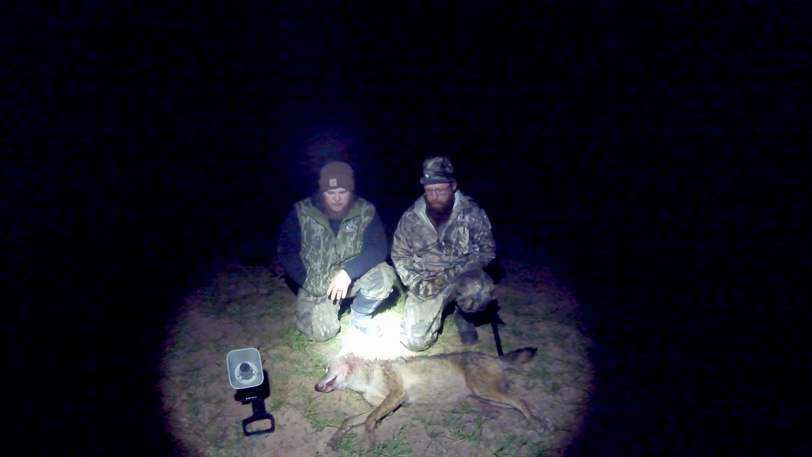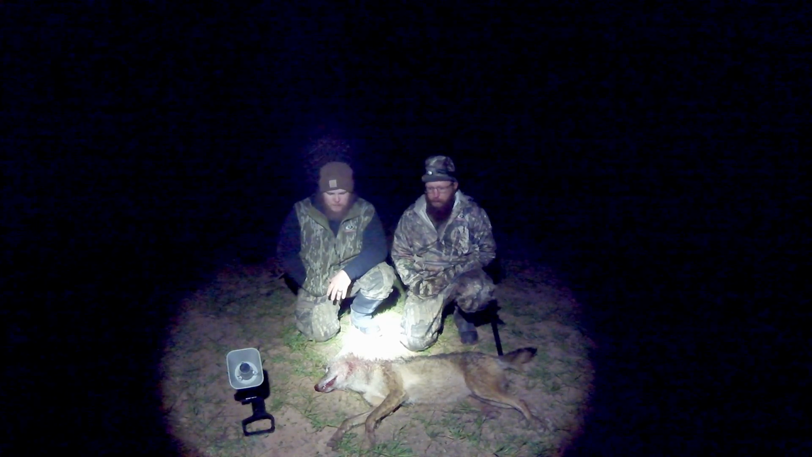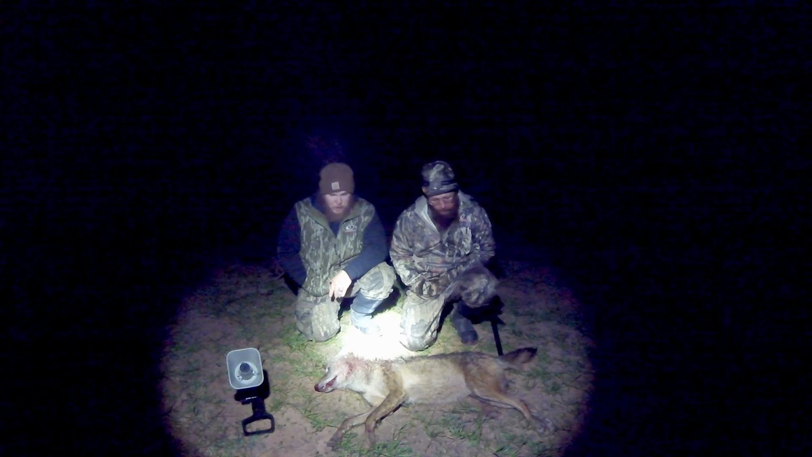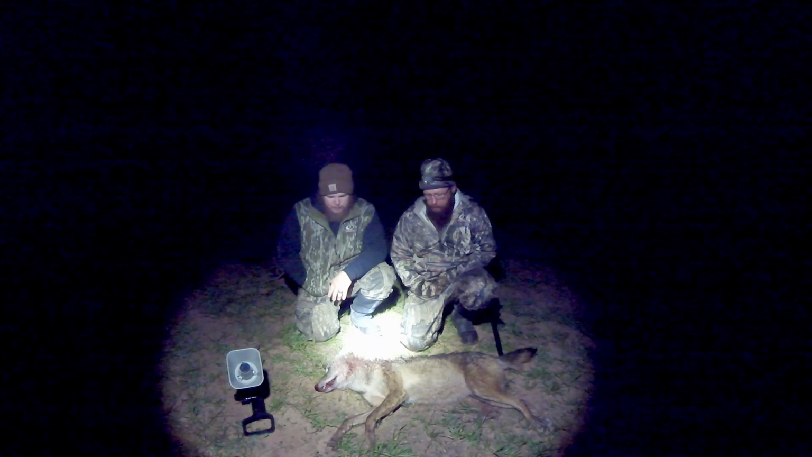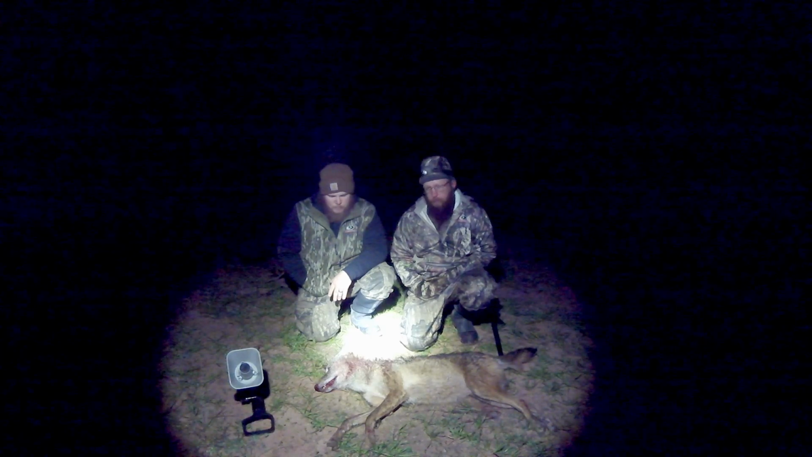Like I said, the last three times we came out here, when we're unloading stuff out of the truck, we hear them in here howling, so we knew they were in the area. Exactly. And there's definitely more here than just these two. One thing, if you're having trouble getting them to commit and come in, swap to the vocals, because